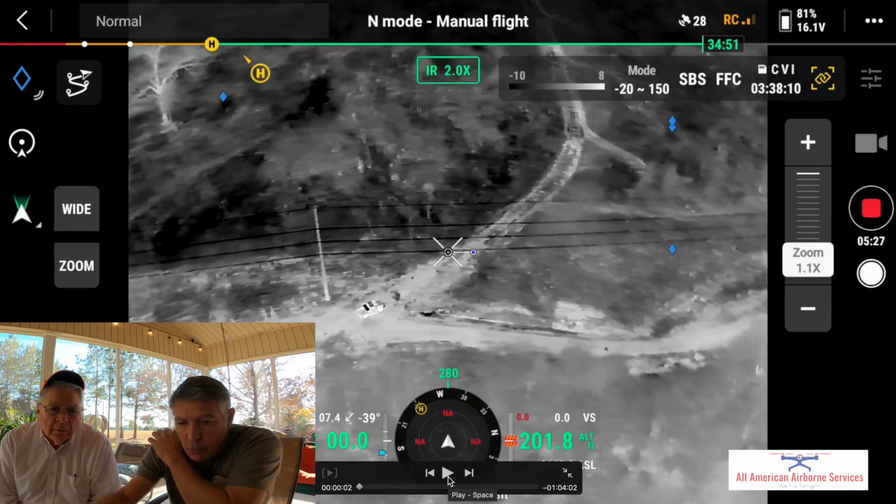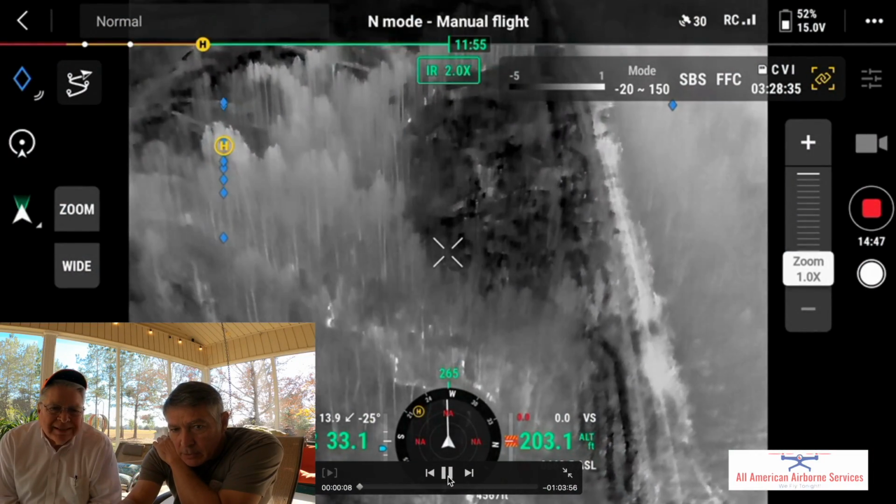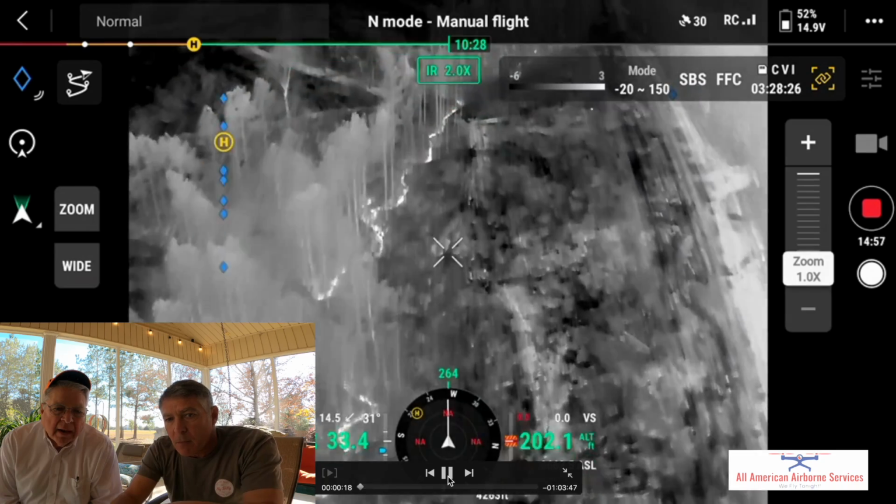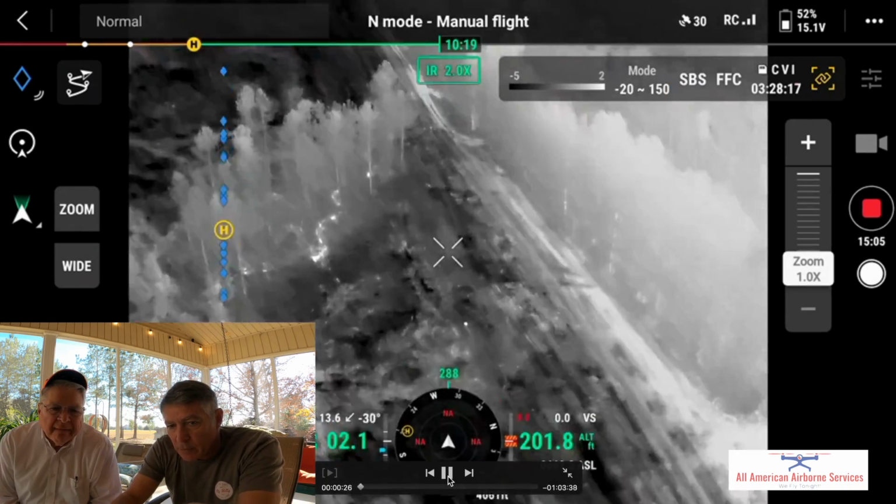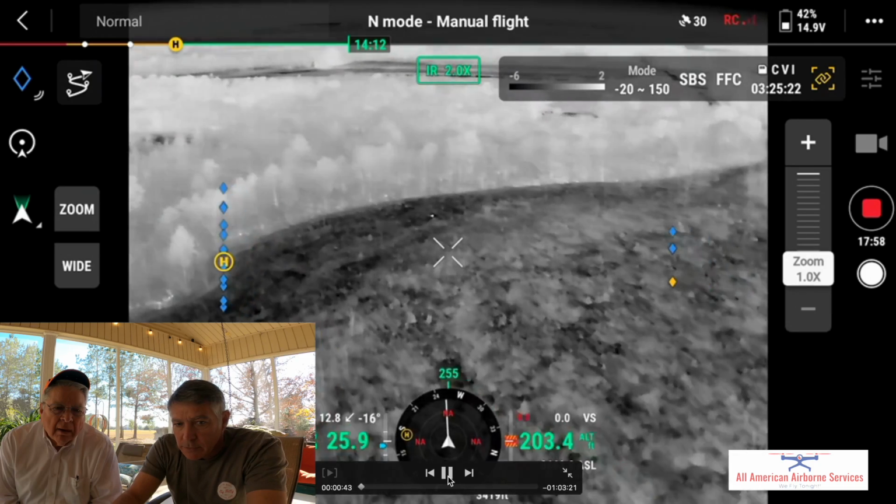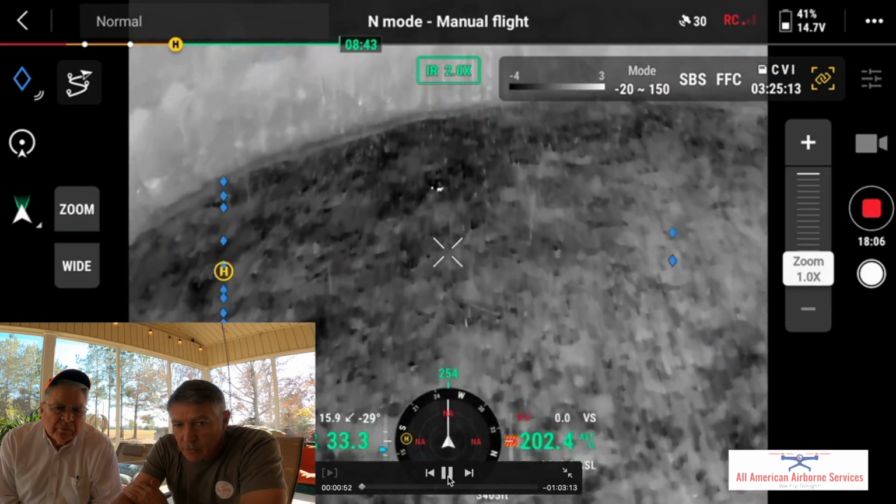Yeah, so this is yesterday morning, and so let's get started. 7? You hunted at 7. This is going out, right here you'll see a deer right in there. That deer we'll see later. This is over at 12. Here's some deer there we'll see later there at 12.